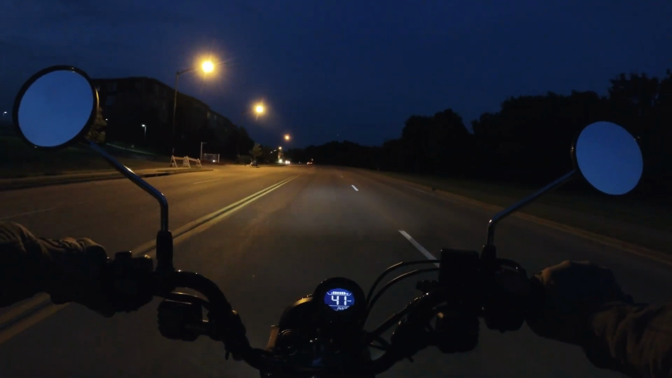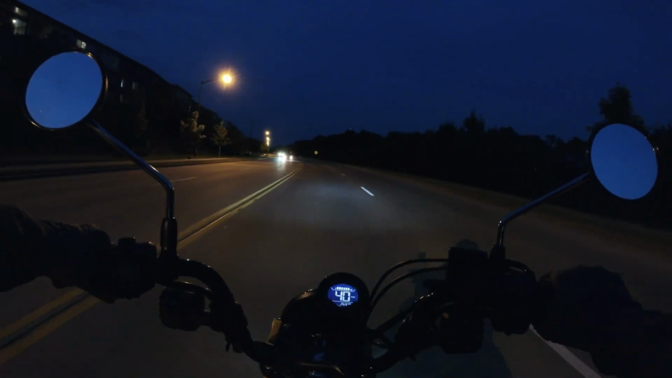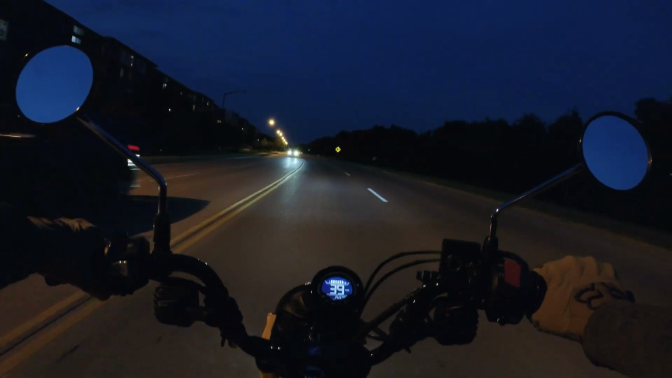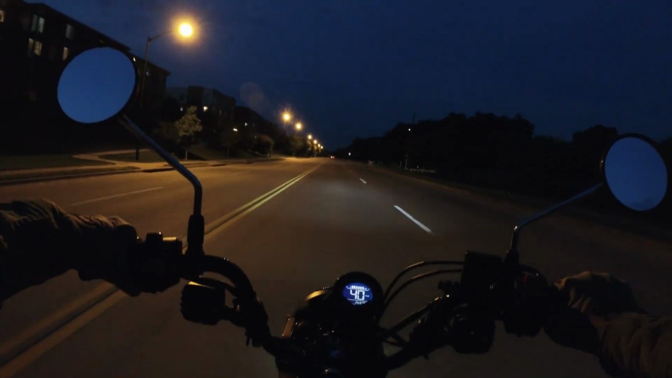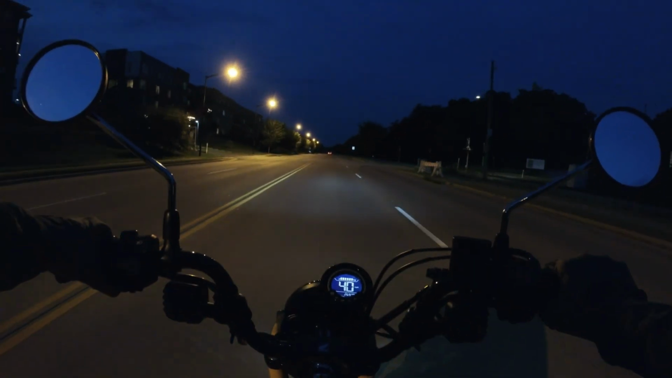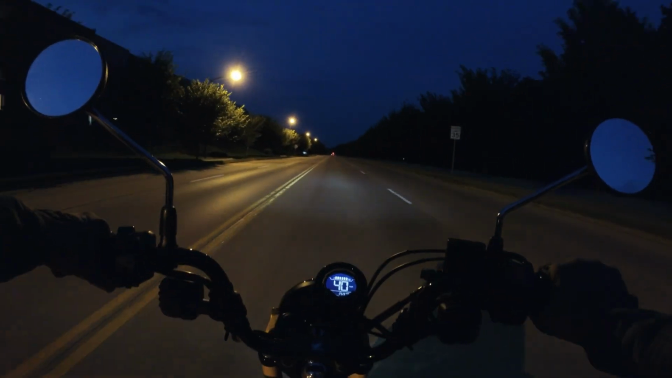And this bike feels a little bit more comfortable doing this trip than the Navi. I'm not going super fast, but the top speed on this bike is a little bit more than the Navi.